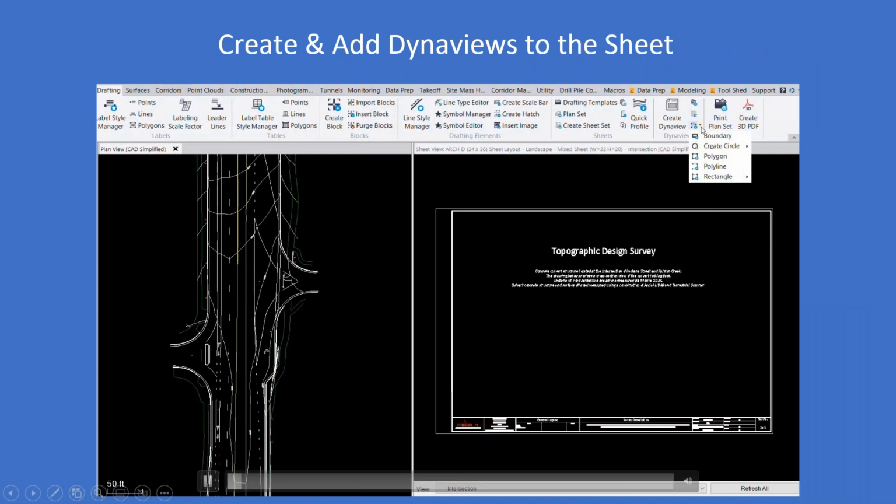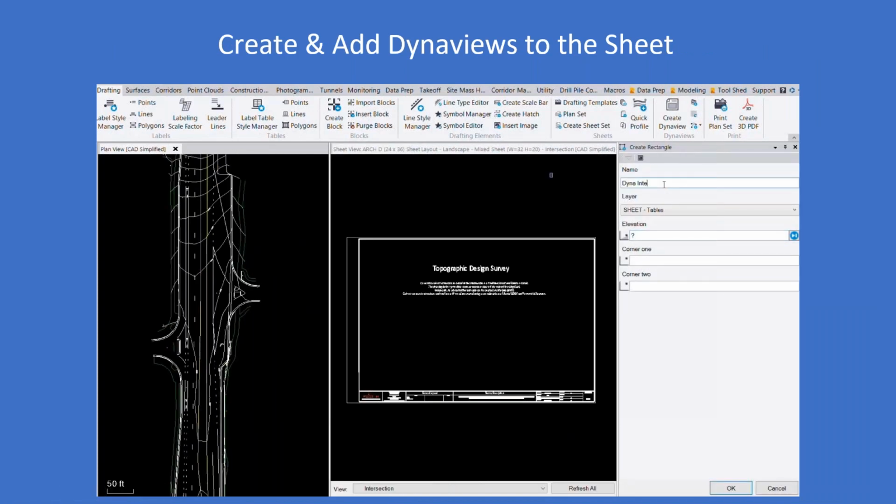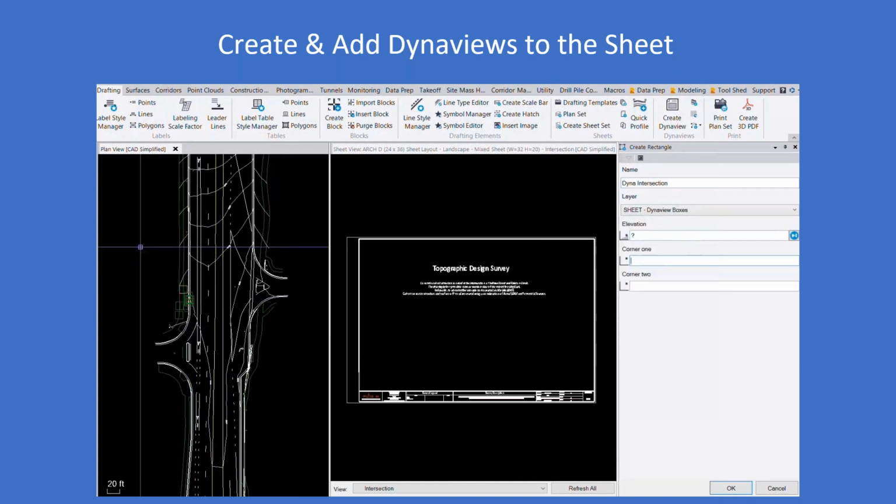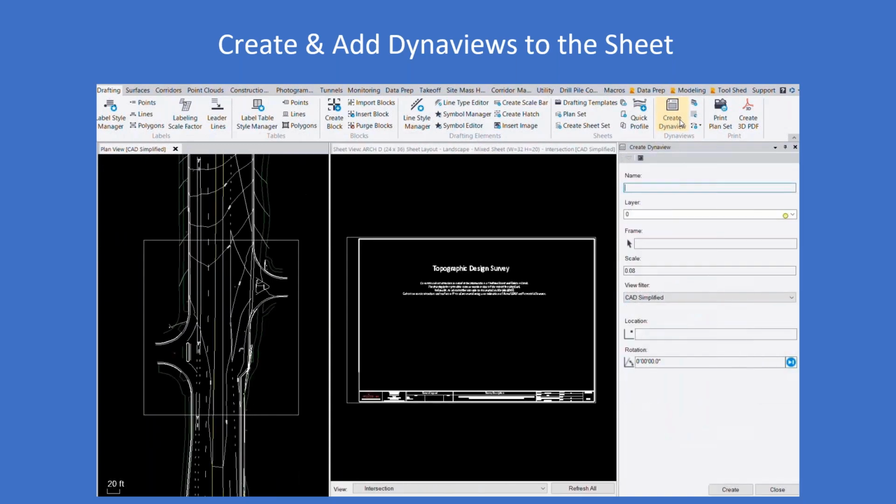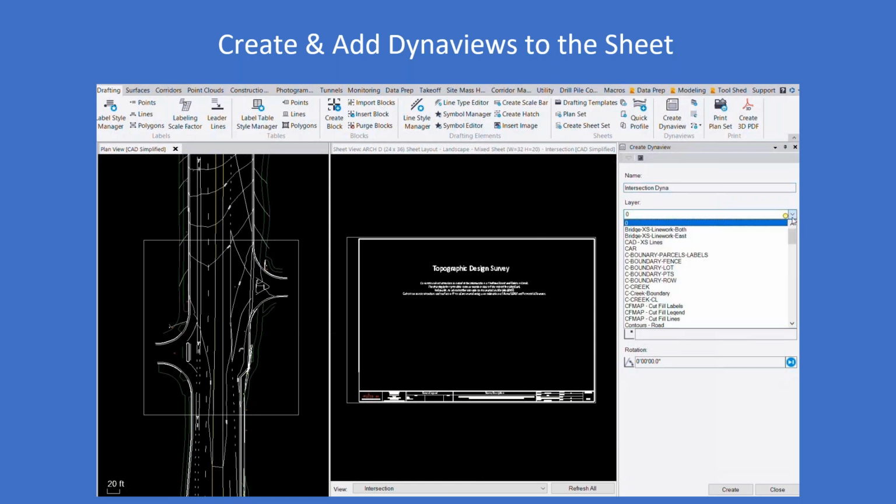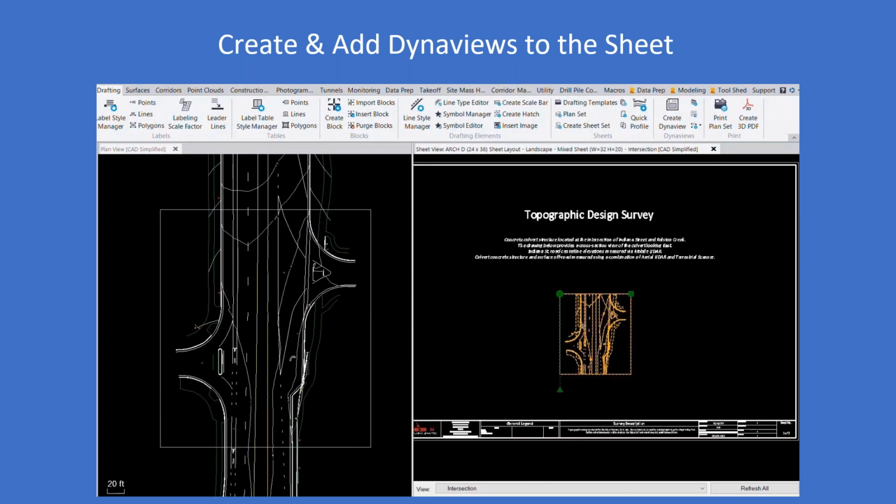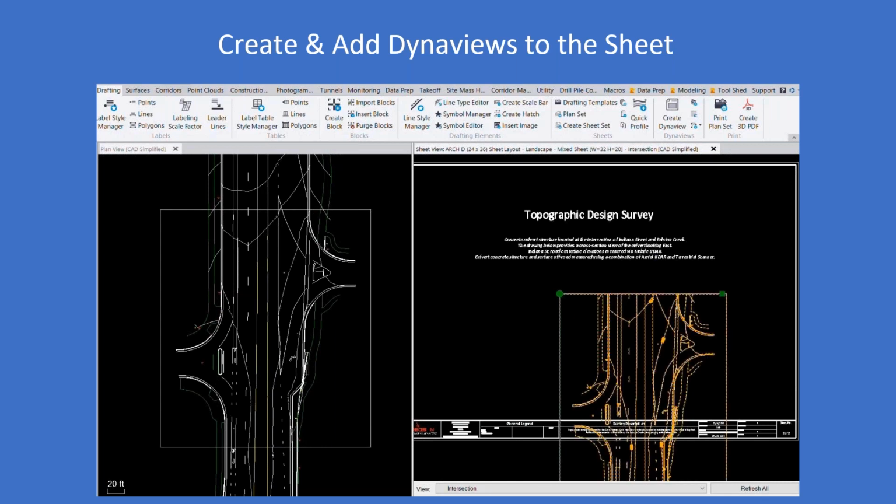Going forward, what you would do next is create what are called Dynaviews. This is where it allows you to use your model view, essentially your actual line work here on the left, and create something similar to a viewport that you would see in AutoCAD. I'm just speeding this up here. I'm creating a frame and dropping that frame into my sheet. Okay, and now it's dynamically linked to my model. So if I make any changes to my model on the left, it'll update on my sheet.